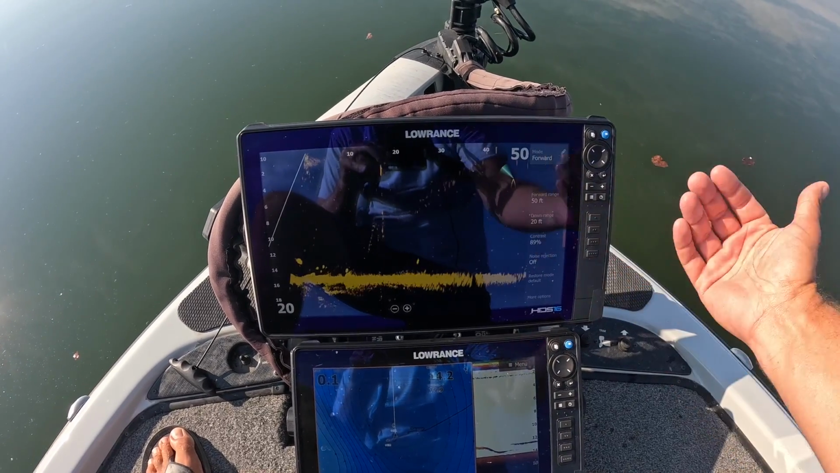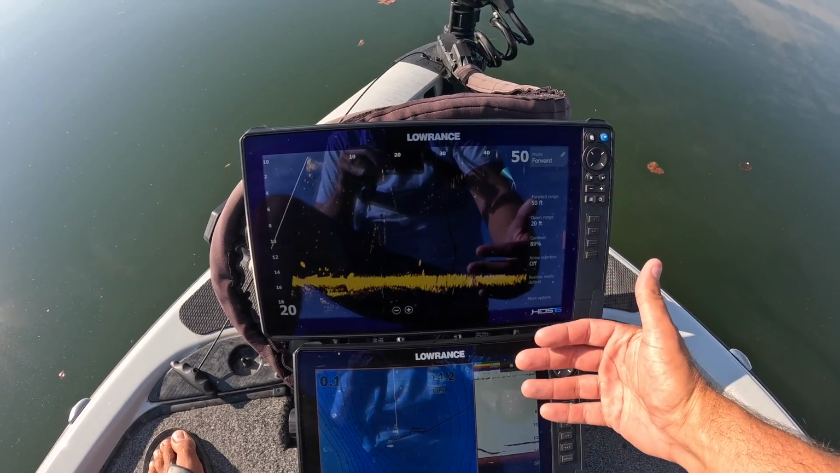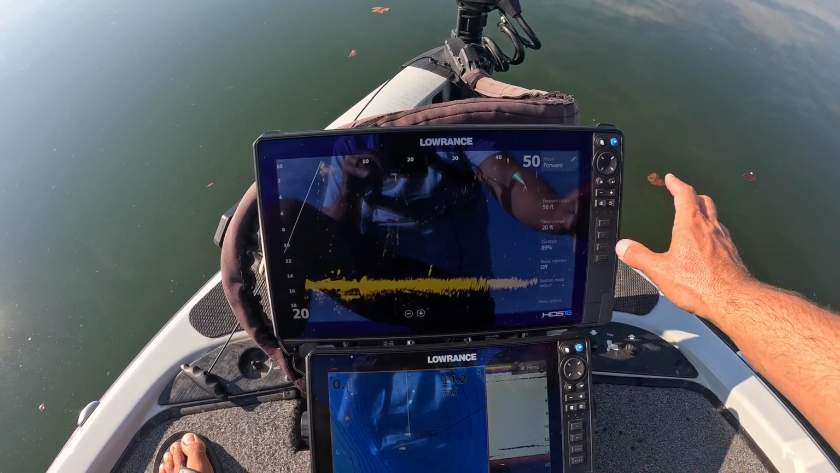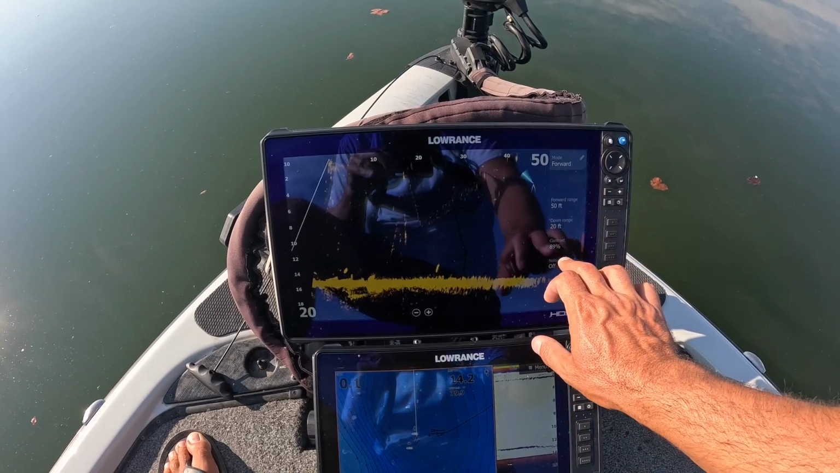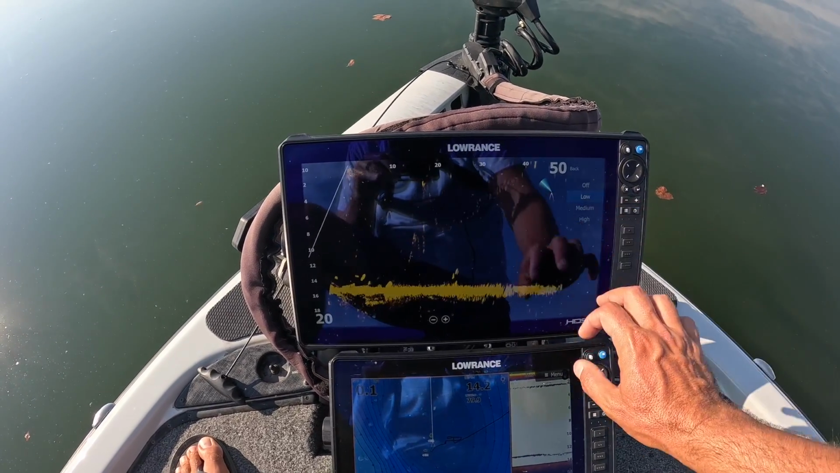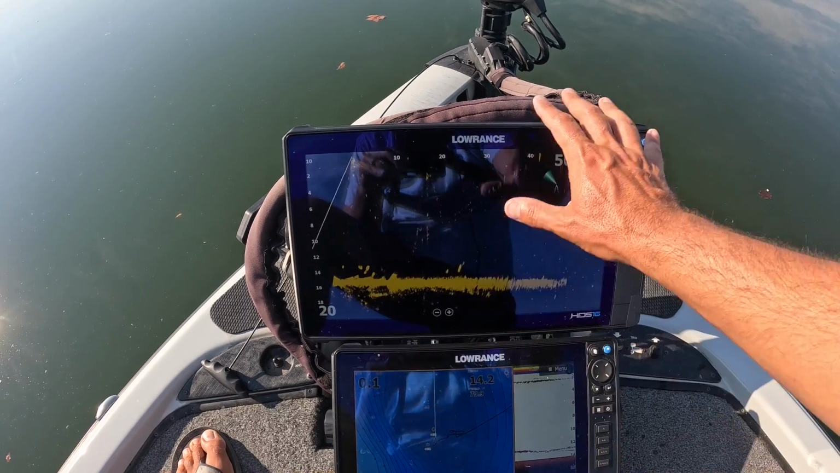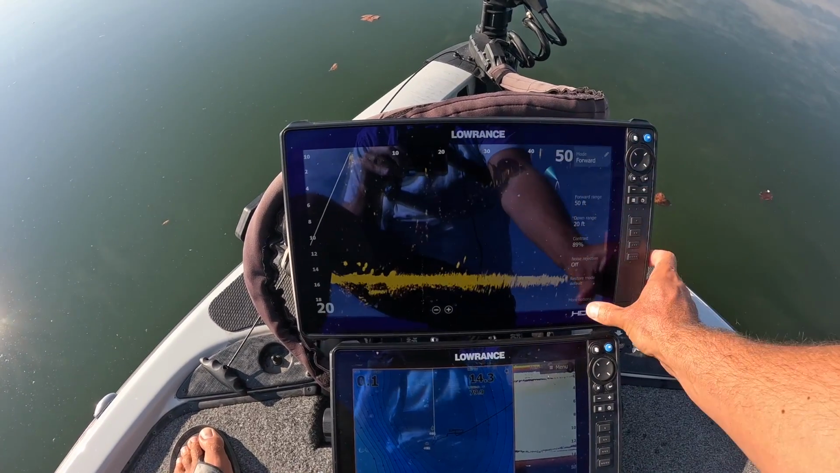Noise rejection, I keep it off. You can run it on low if you've got a bunch of trash and stuff in the water, but if I can get by with it, I like it off. I don't want to miss anything. All that does is just clean up your picture a little bit. You can see I'll turn it to low. See how it just cleaned it up a little? But I don't like to miss anything, so I keep it off.